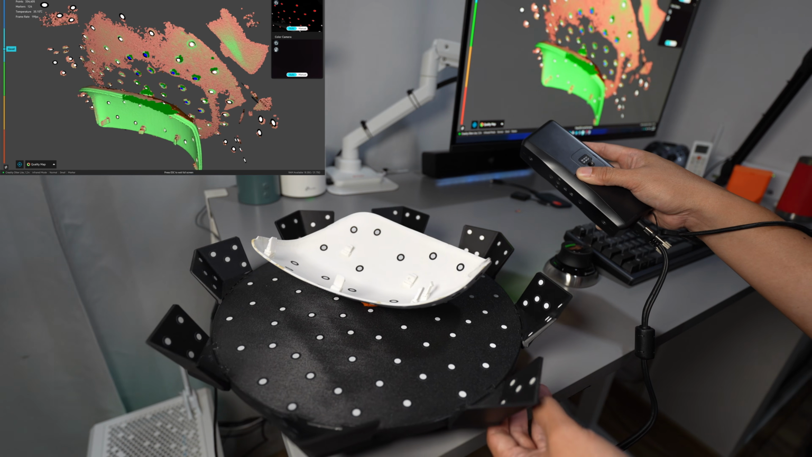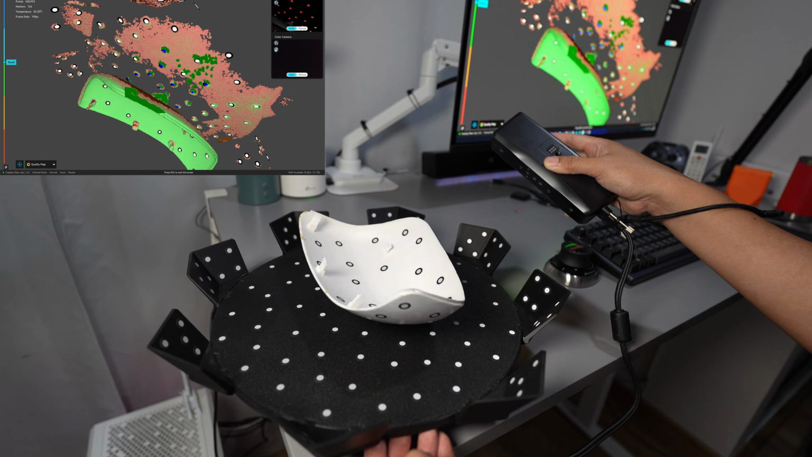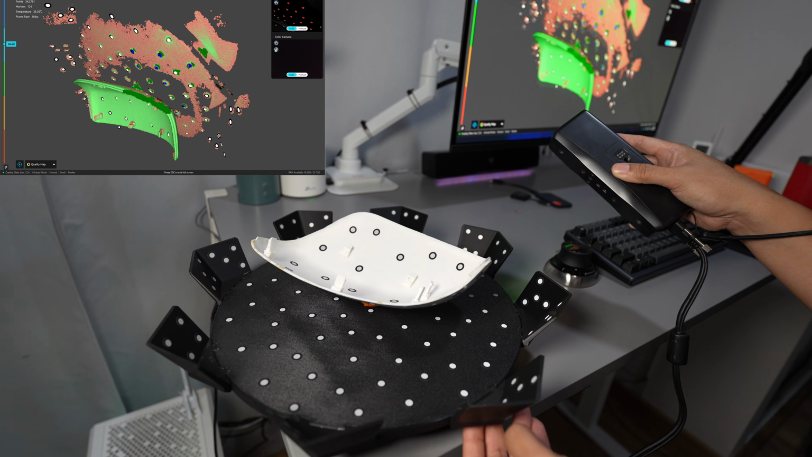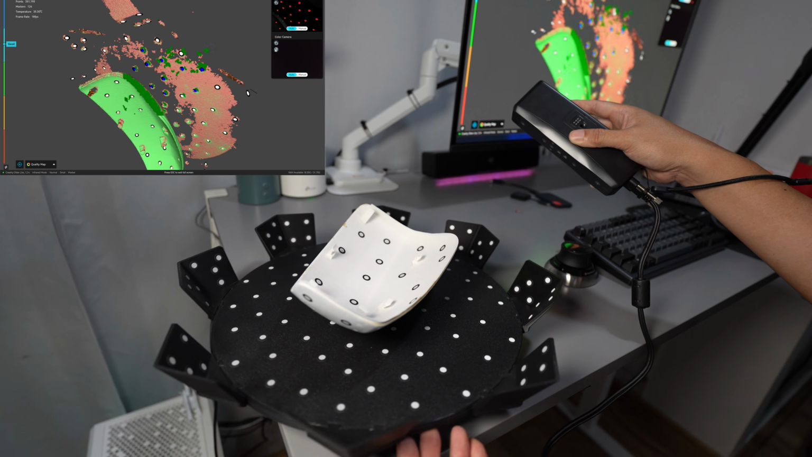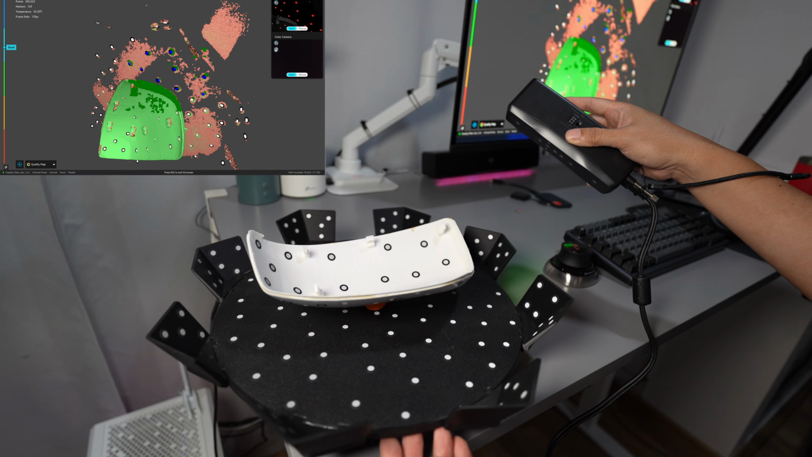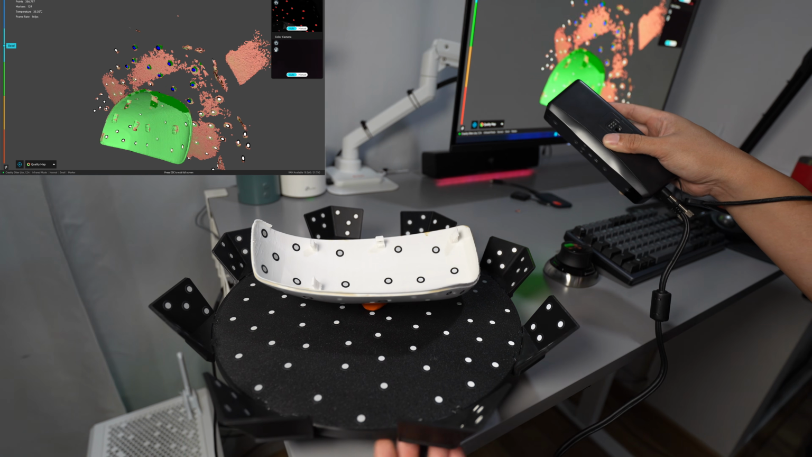The size is the same as the Otter. It's quite difficult to scan, because if I lean the angle, it will lose tracking with the markers. It's unlike the Raptor.